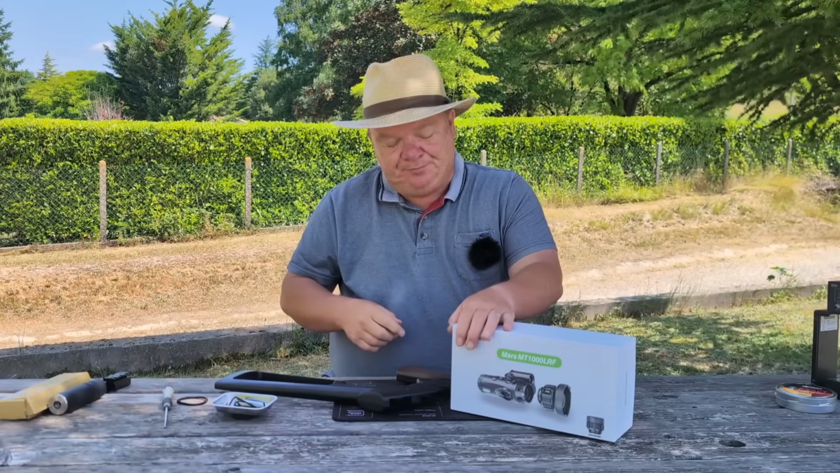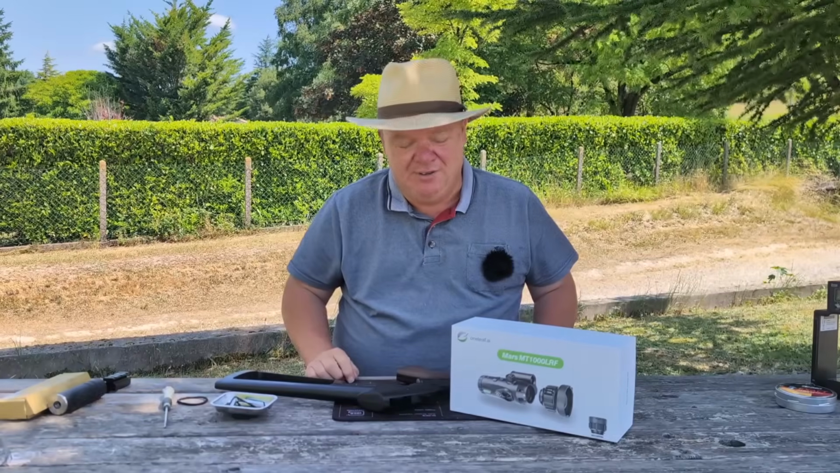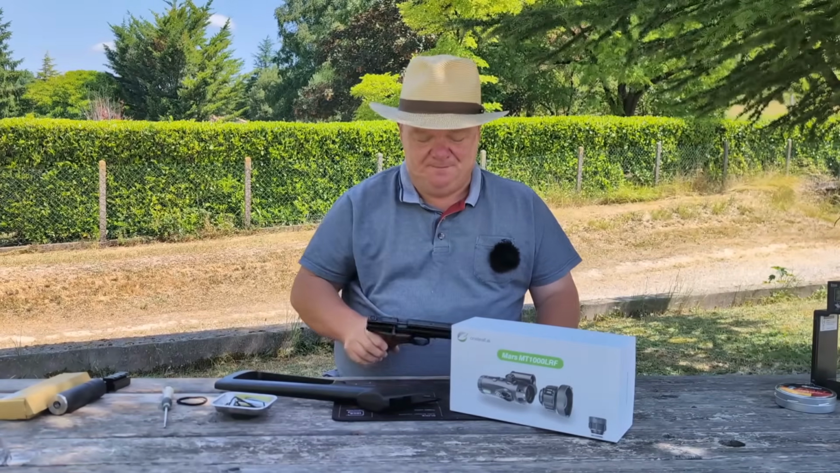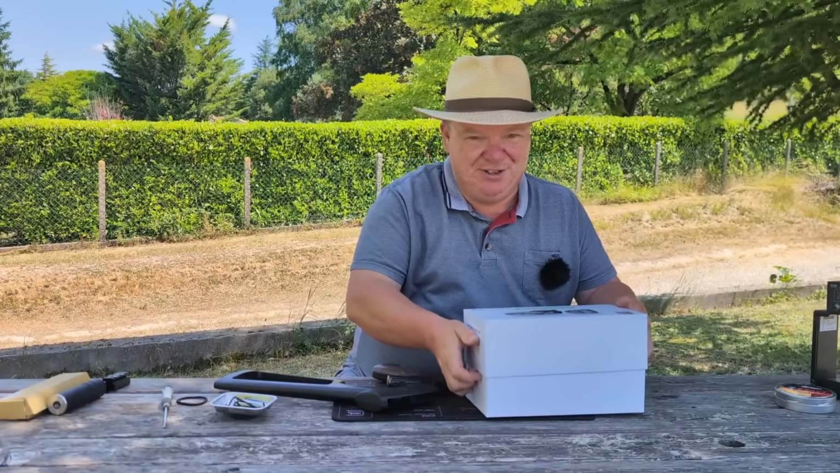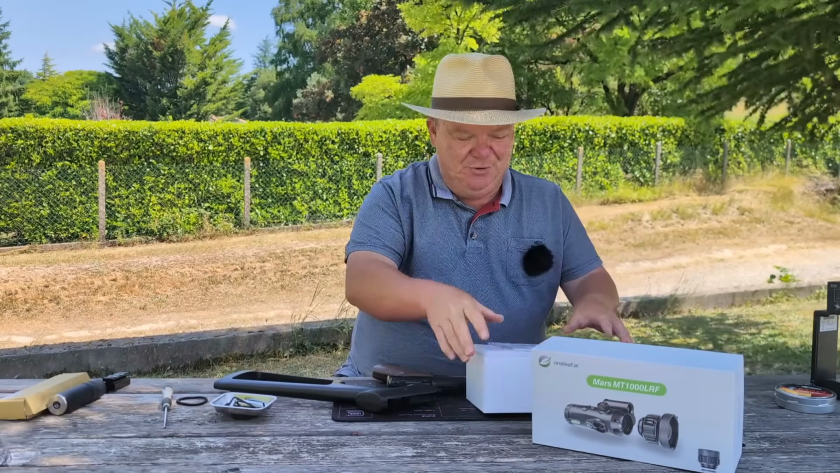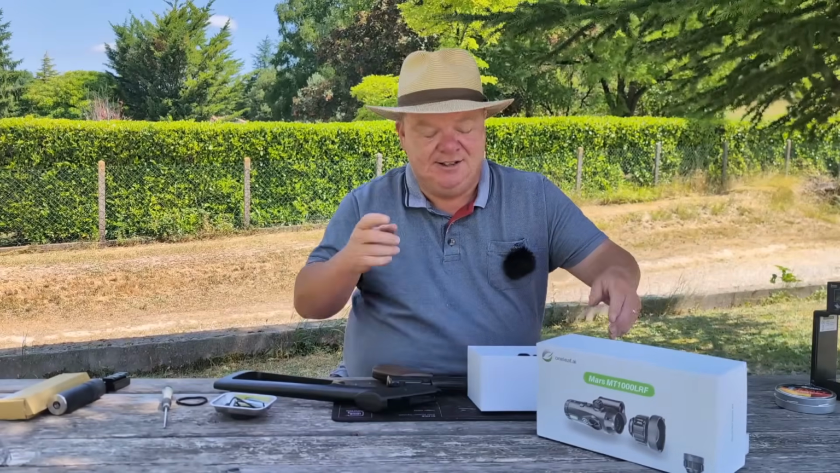So this scope, with all the bits that I have with it, is probably worth 10 times that. But I'm going to put it on anyway because I can. So that's what we're doing today. We're playing dressy up with a cheap air pistol and putting the most expensive thing I have in my scope drawer onto it.